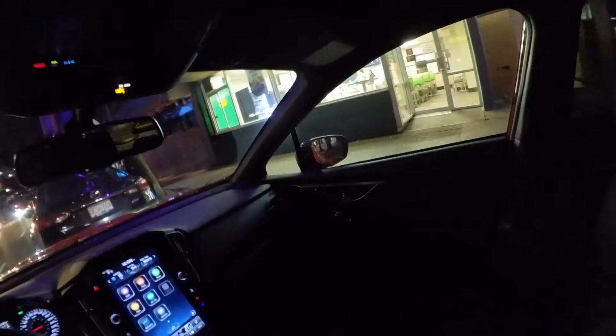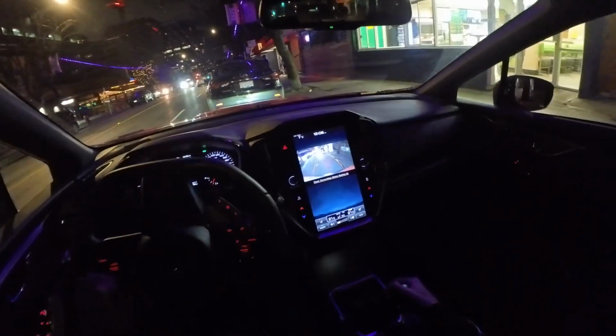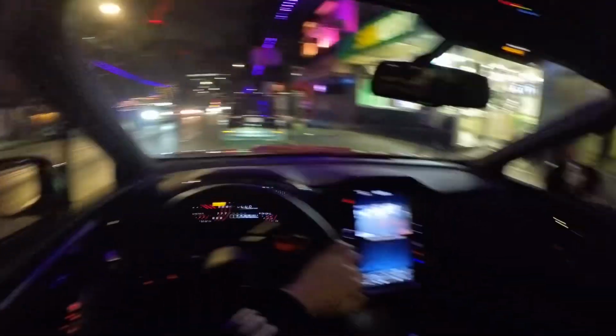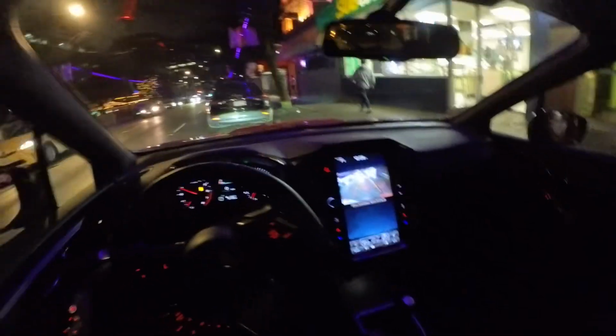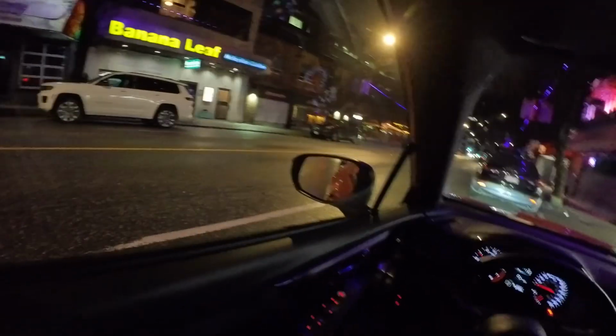I hope you guys enjoyed the footage. I hope you like this new camera that I'm using. Again, it's the Insta360 Go3. Really nice small camera, easy to mount. I have it right now on my hat and giving you this point of view.